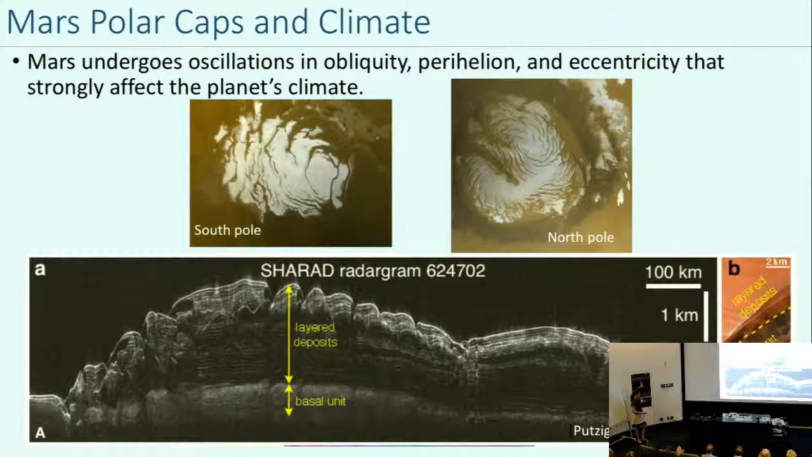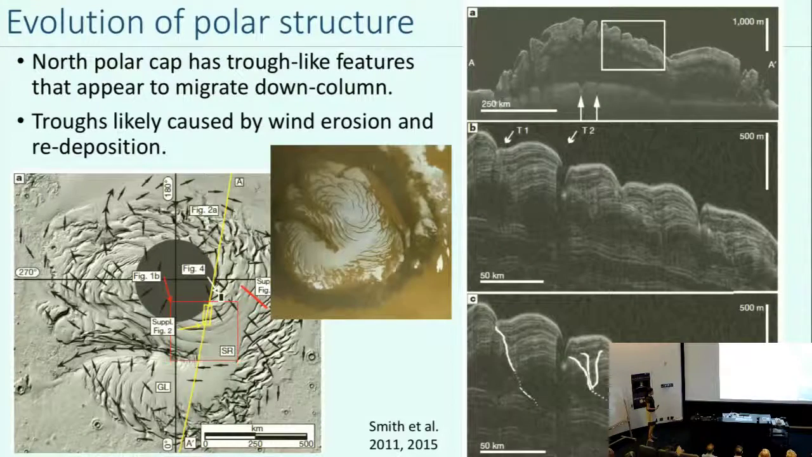But it's pretty impressive to be able to see in sort of a real way what's been going on with Mars climate. So that was one of the first things that we found.